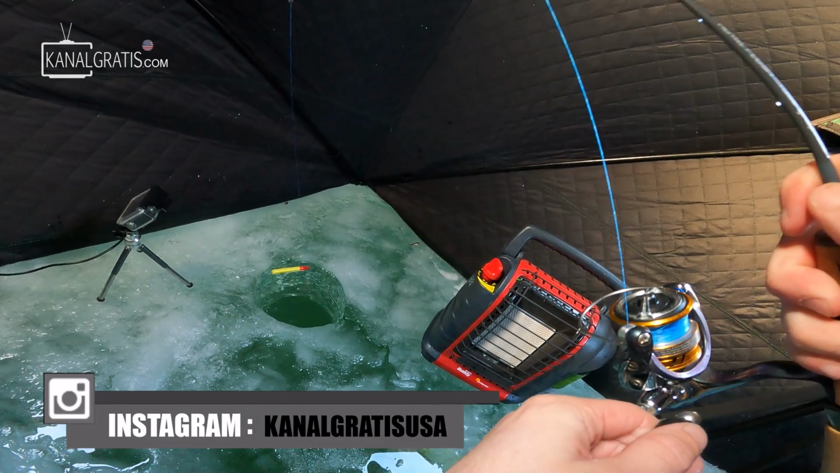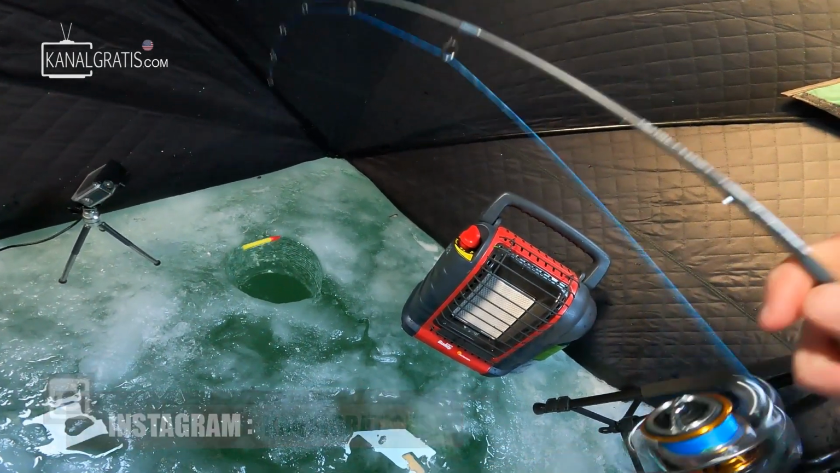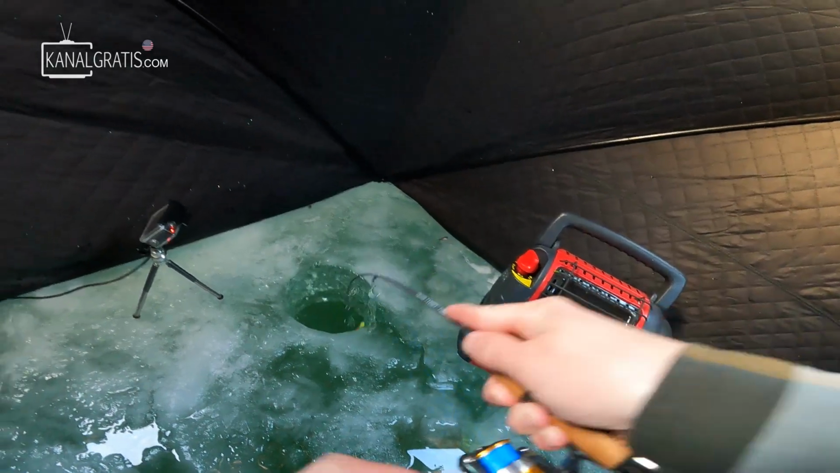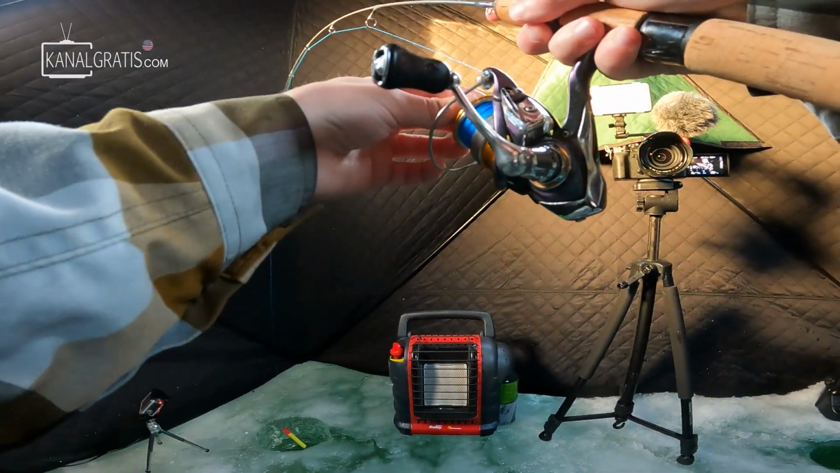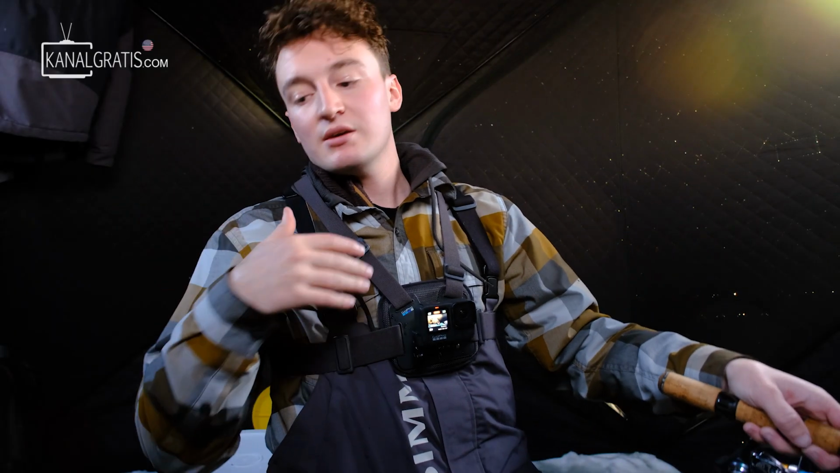I'm assuming it's going to be a pike. I don't know how big it's going to be. It felt decent at first, but now it's feeling sort of small. It's not bad. It's definitely a lot bigger than that first one. Now the one thing I have to keep in mind while I'm fighting this fish is I have a fluorocarbon leader that can be easily snapped by teeth. It's not a giant pike. It's a lot bigger than that first one I caught, so I will take it at this point.